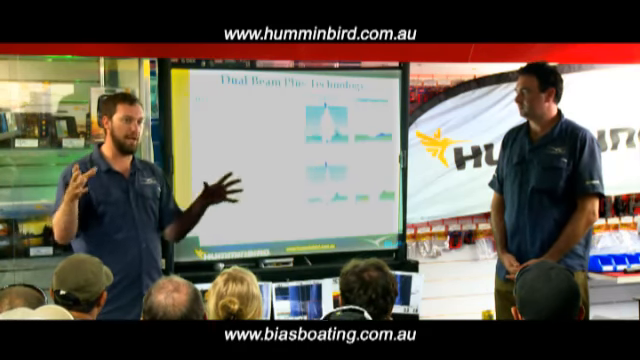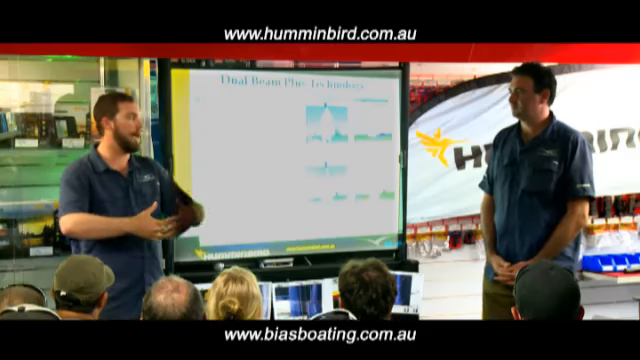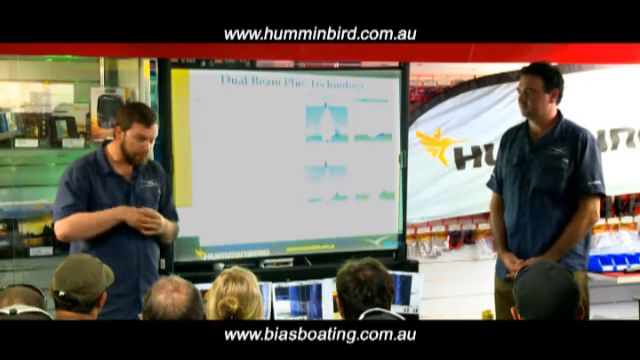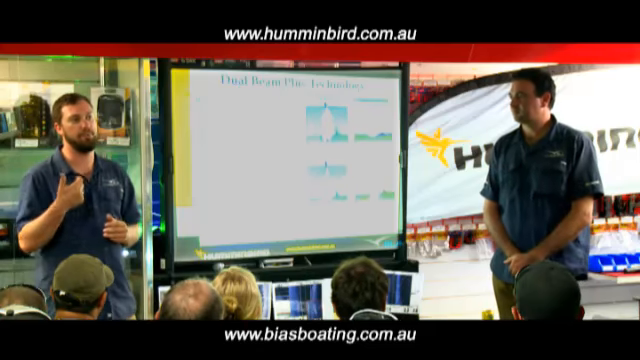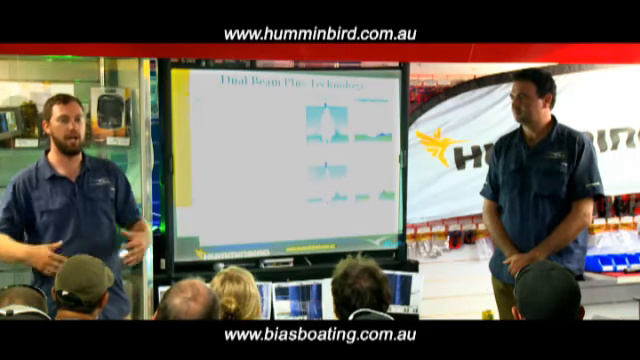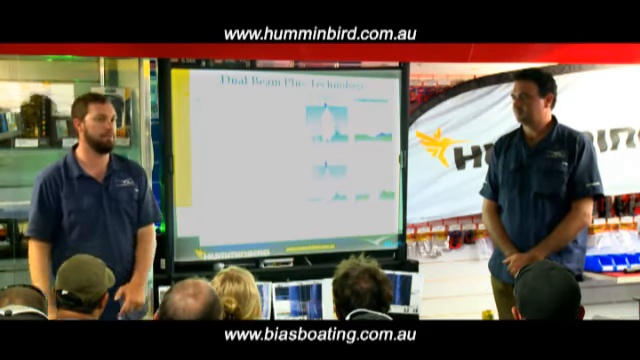And those two beams are overlaid over each other as part of our menu system, and you get the composite image of both of them. So you're getting the best of both worlds, nice clear bottom definition as well as a large area that you're looking at on the bottom.